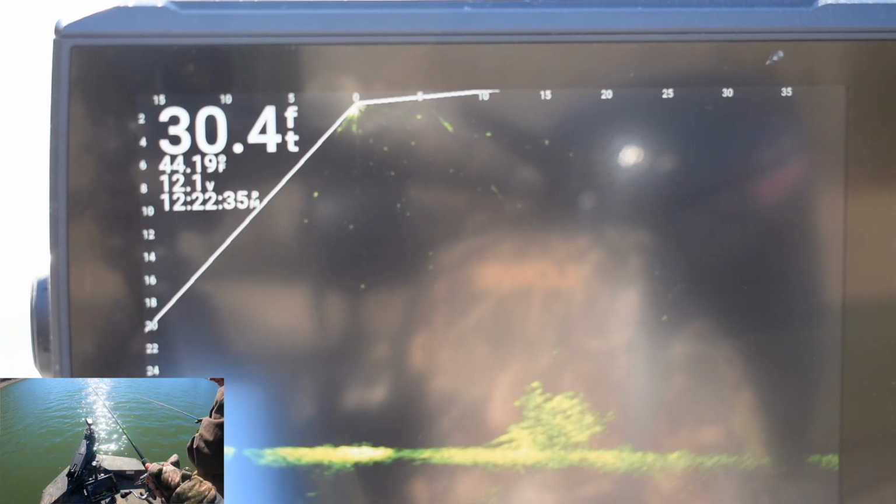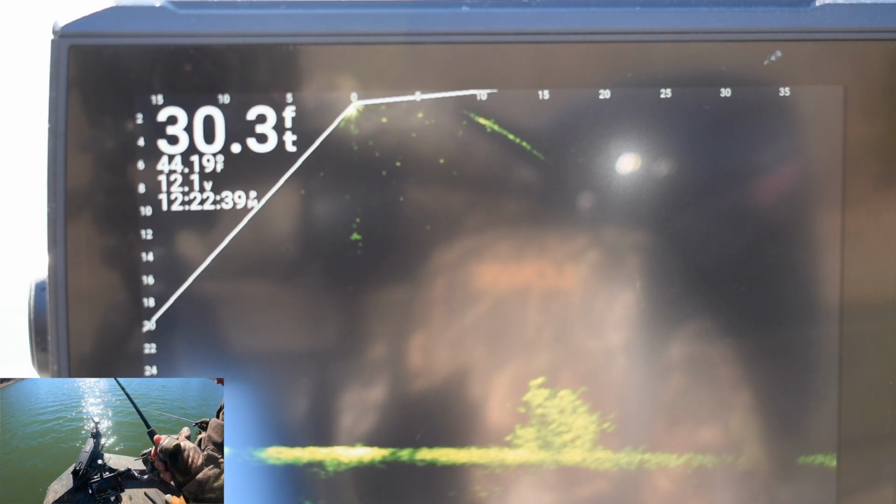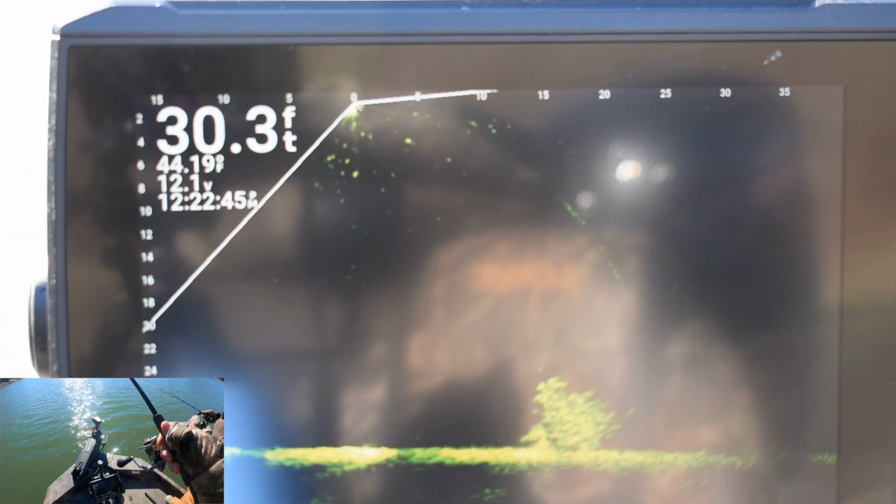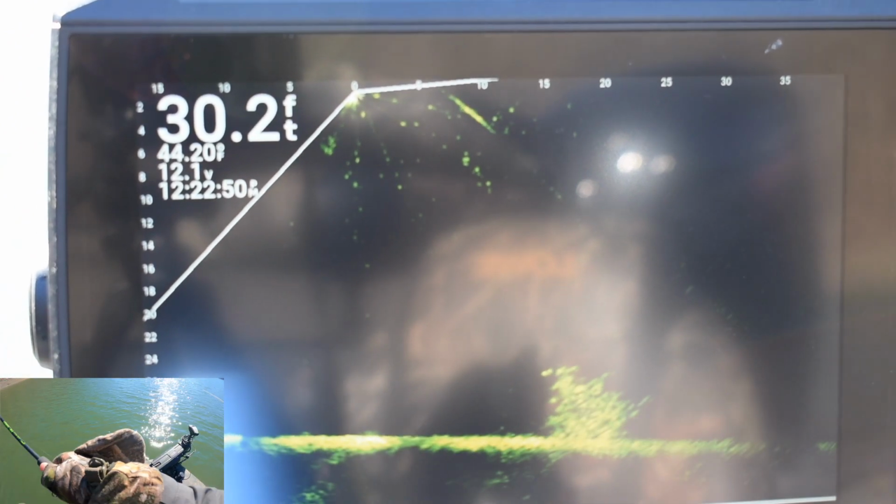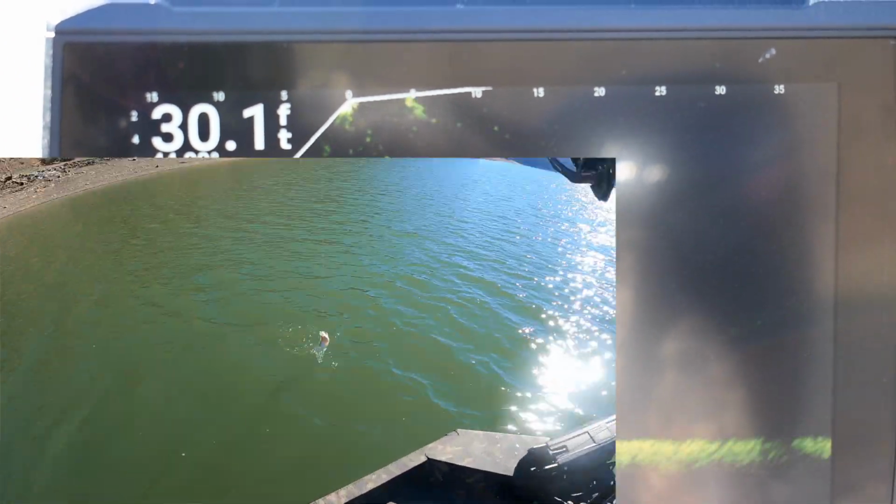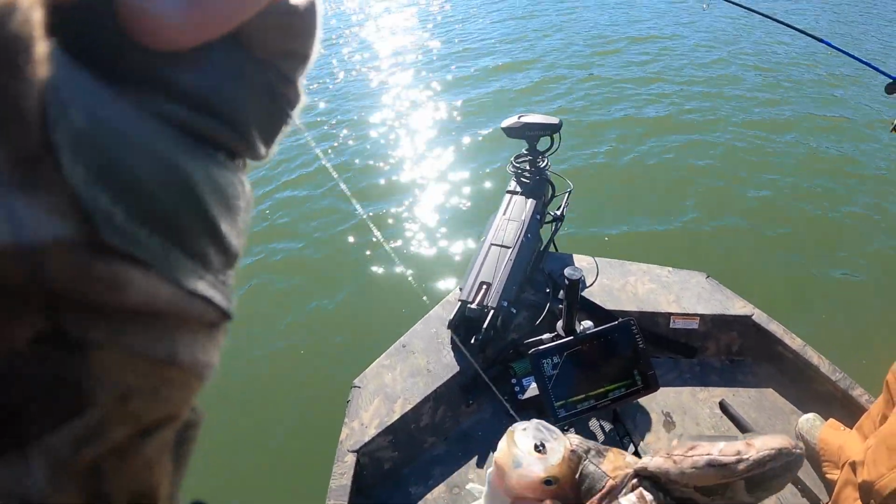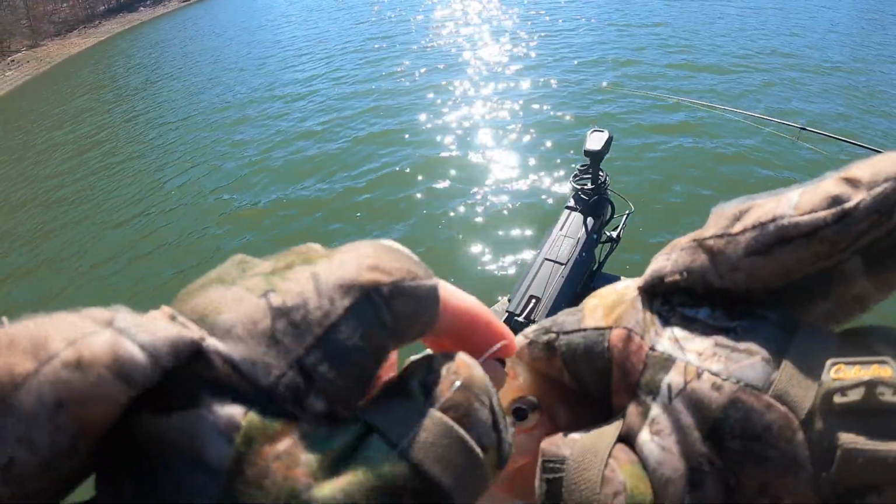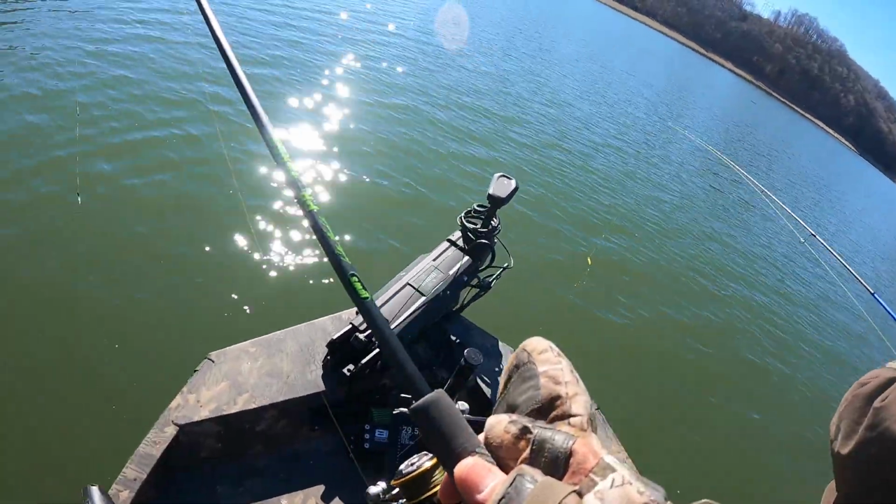Oh, I'm way too high. Get back, Jack. Ooh, little cold water black crappie. Now, just keep bringing it to you because you're right close to it. A bait, because they've come up to it twice.